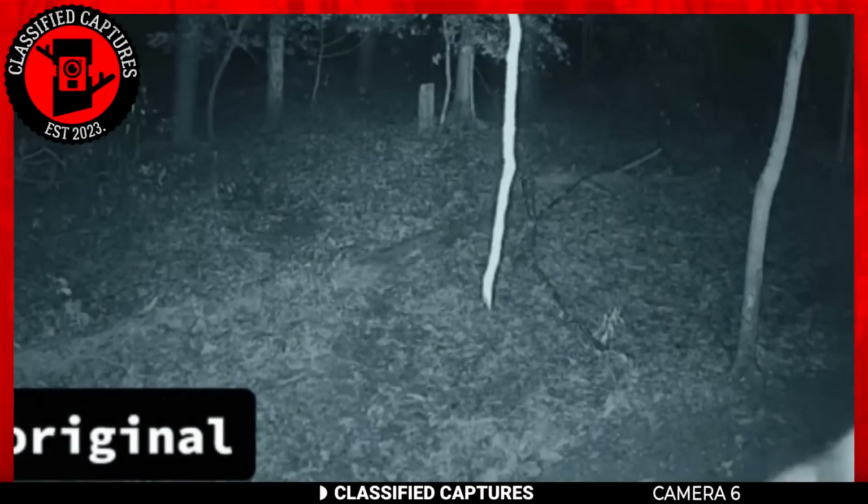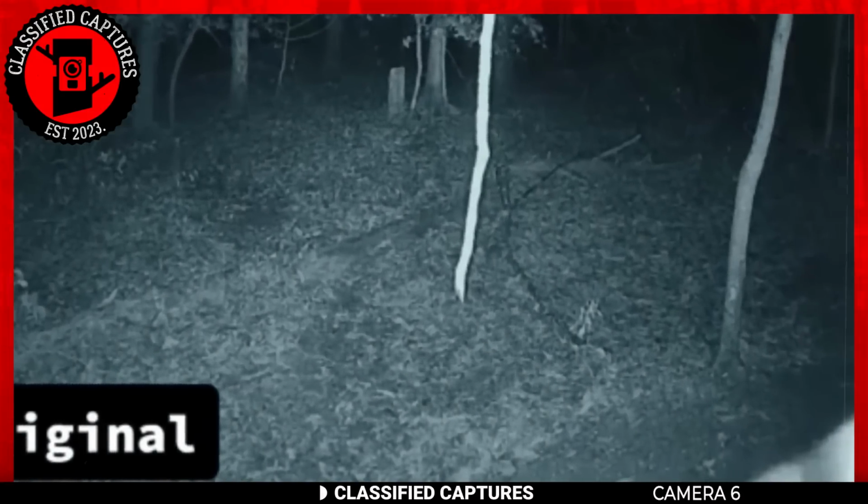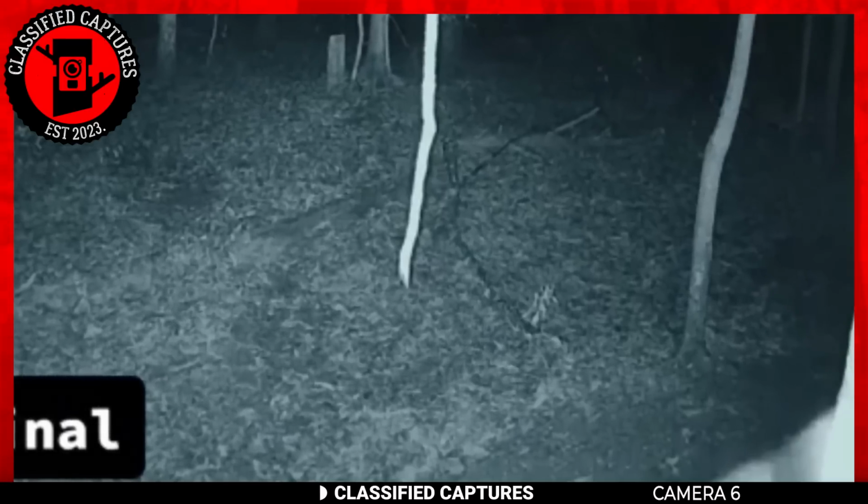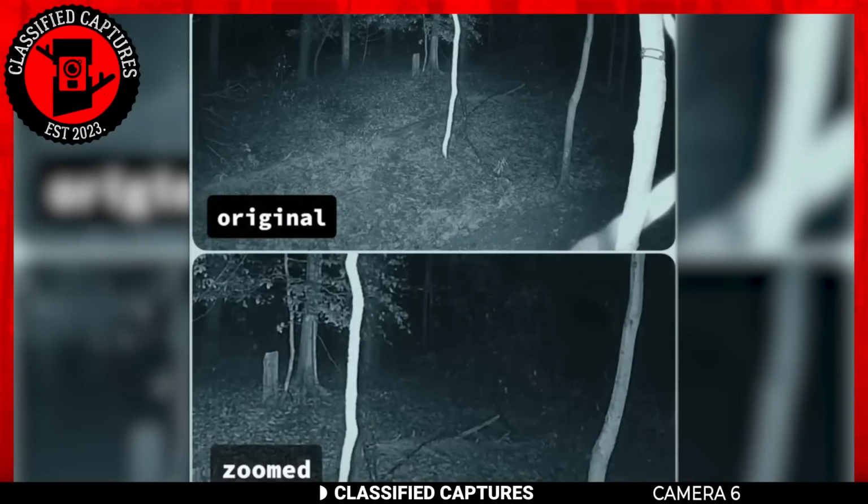This next trail cam was captured on a path in the woods. When the owner retrieved the footage, he discovered something jaw-dropping and sinister. Take a look at the video.